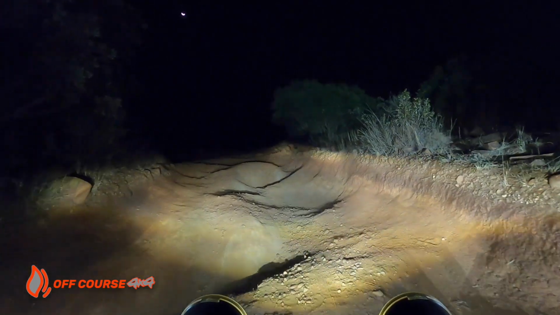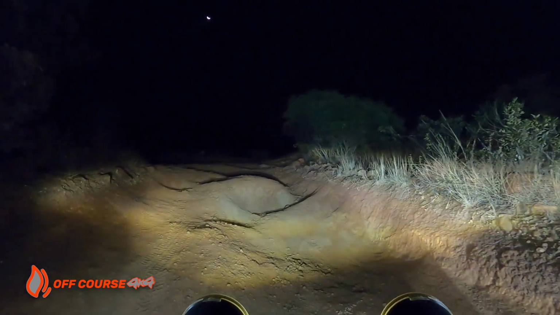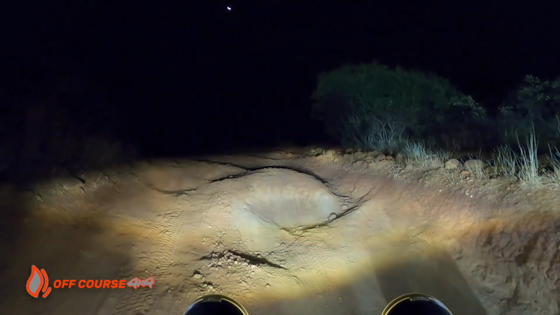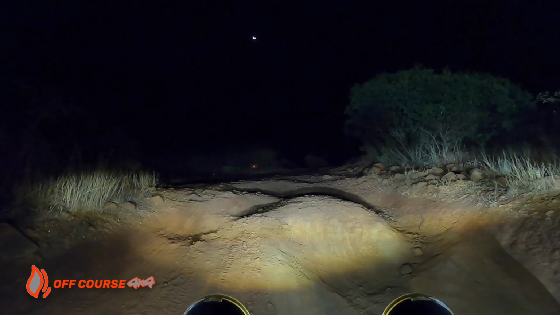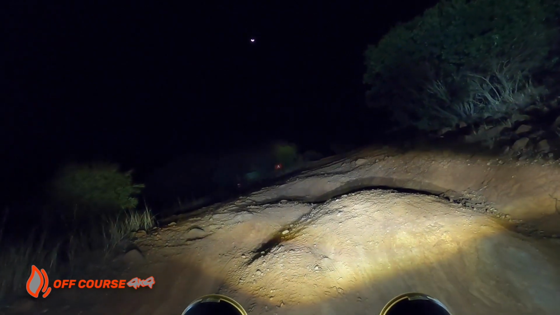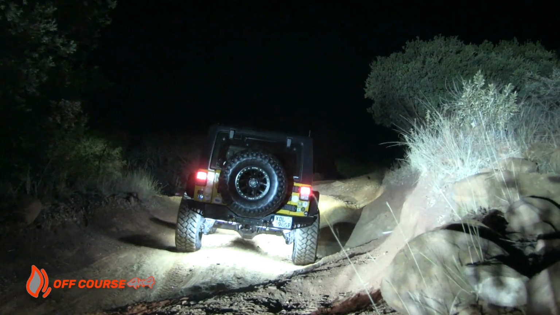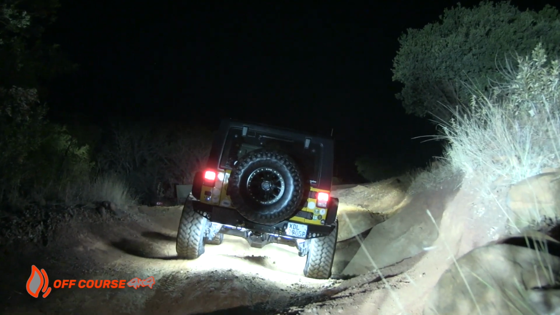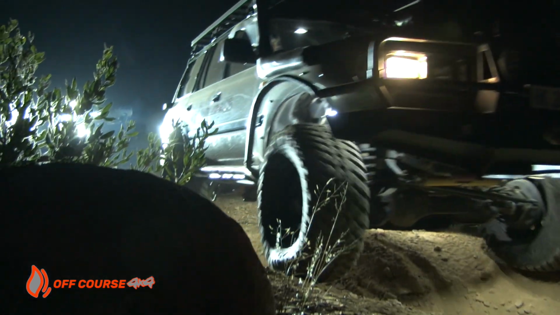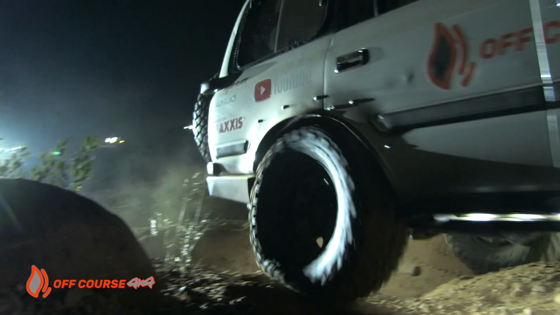Johan Swift leads the convoy as we set off on the dark trail. Let's listen to Johan Swift's Jeep roaring V8 as he drives up the cross axles at Bobbejaan Sekiri. I follow, and it's amazing how effective the rock lights work lighting up the ground underneath the cars as we drive.